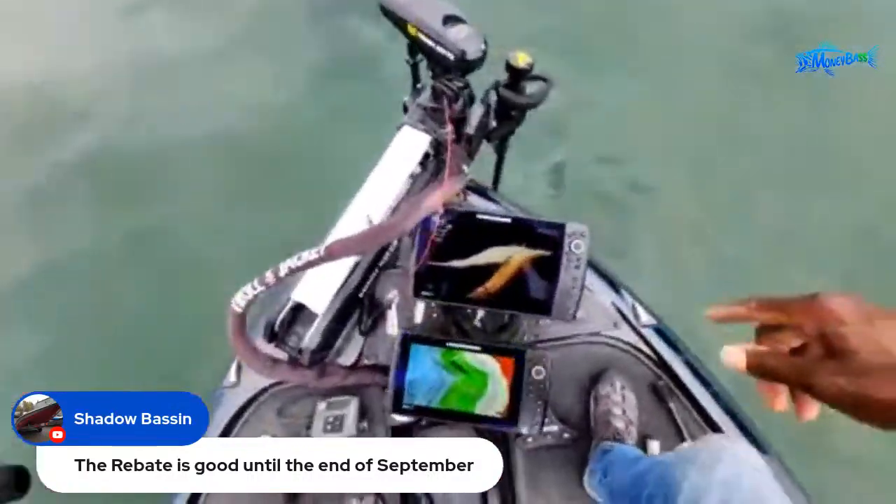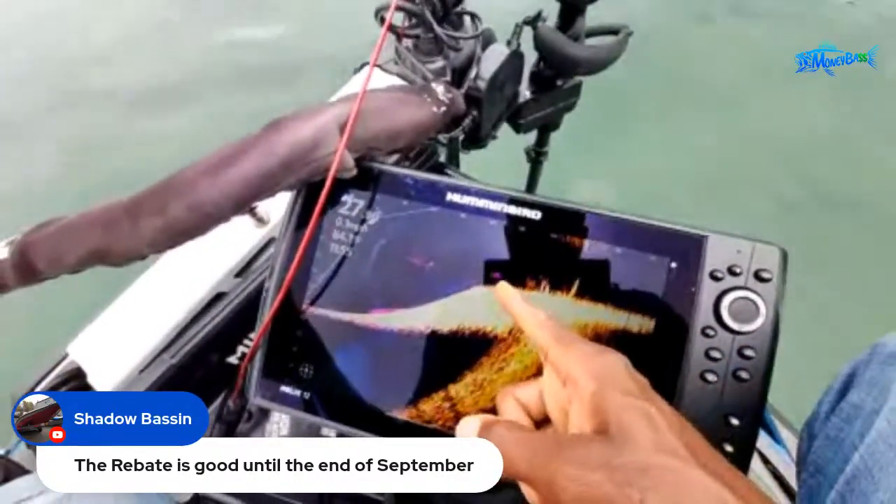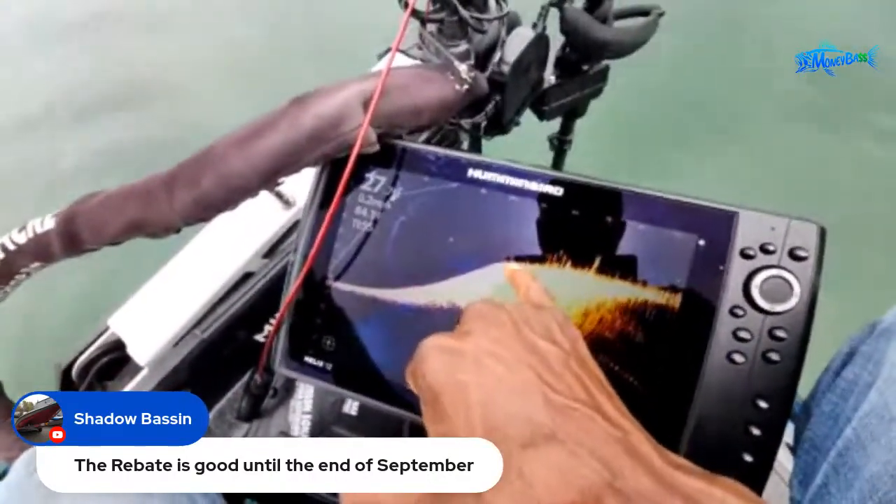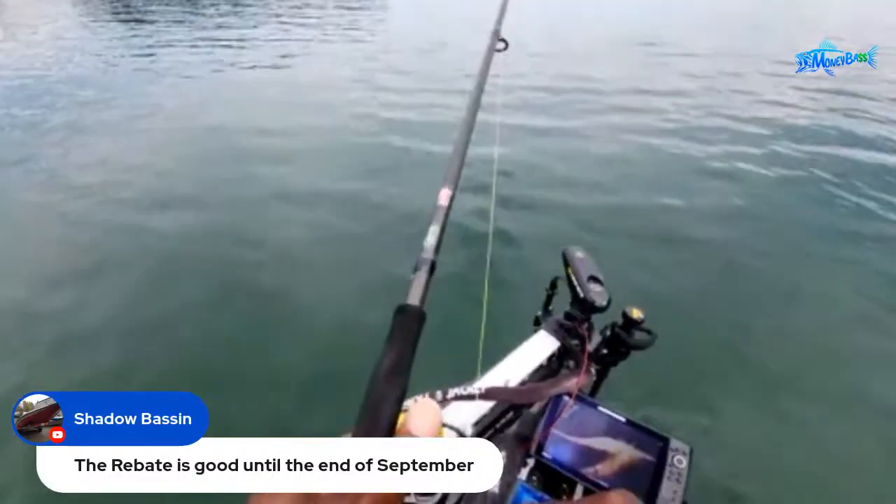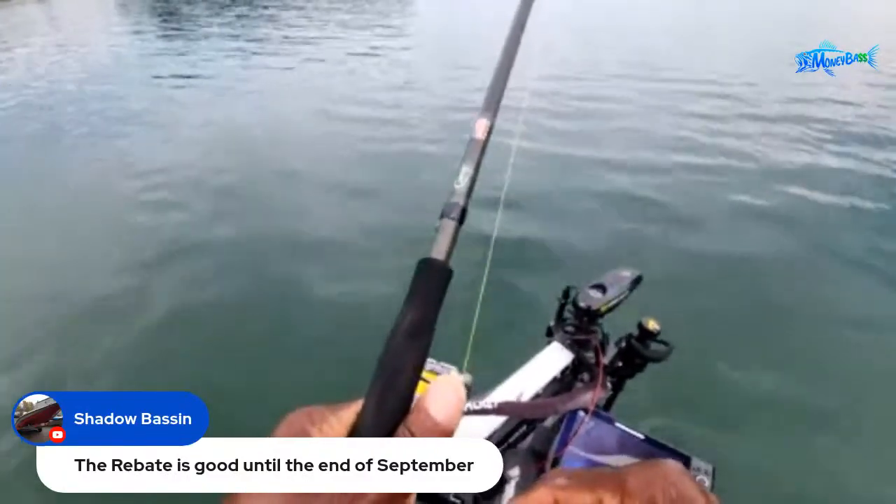All right, so let me just show you real quick. So I cast right out here. There's a fish right there that was following my bait. It was on the bottom and it just came up off of the bottom. There's another one coming up off the bottom. So my bait is sitting right in there somewhere. Those fish followed it out, but they're just not biting it. Okay, there's another one going down to it right now.